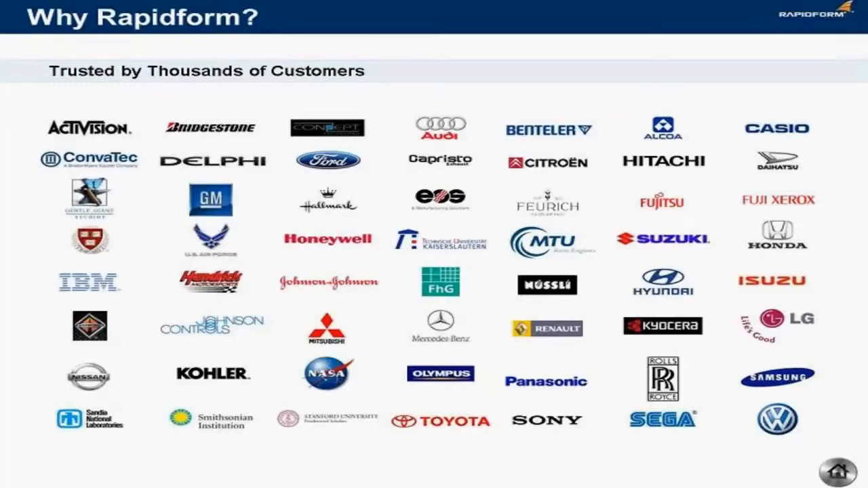We're used a lot in aerospace, consumer electronics, education, and a lot of specialist areas like piano manufacturing, Sandia National Laboratories, and Gentle Giant Studios, which makes a lot of the special effects that you see in Hollywood. So Rapidform is used in a variety of different industries, and all of these very well-known brand names have trusted Rapidform with their inspection and or reverse engineering needs.